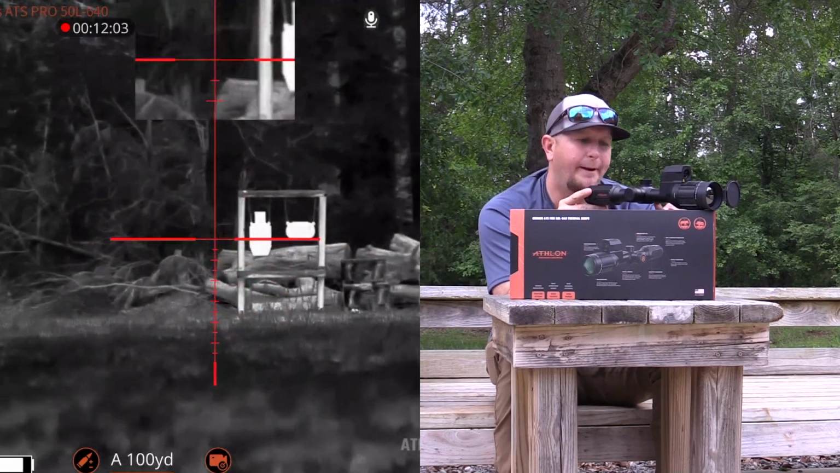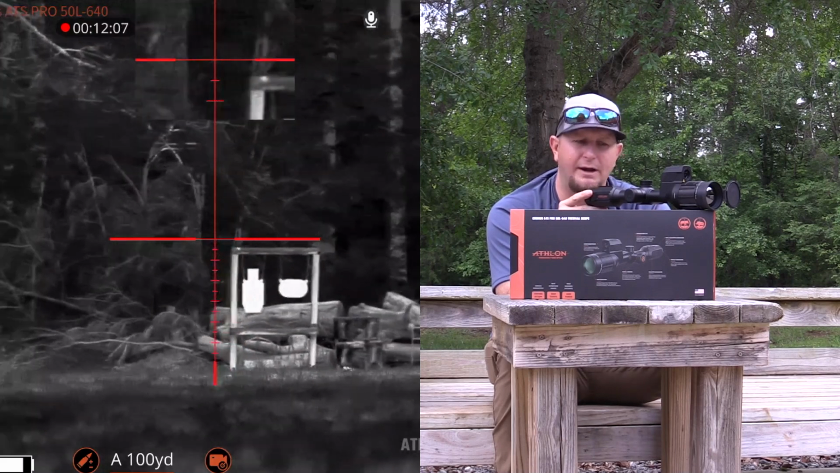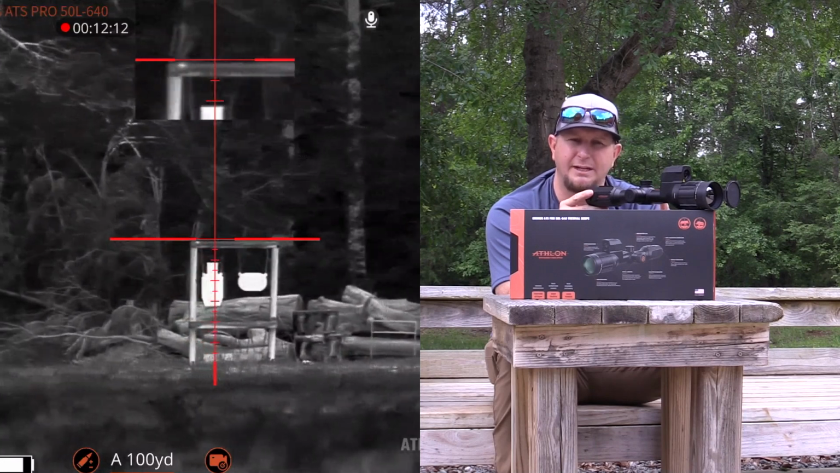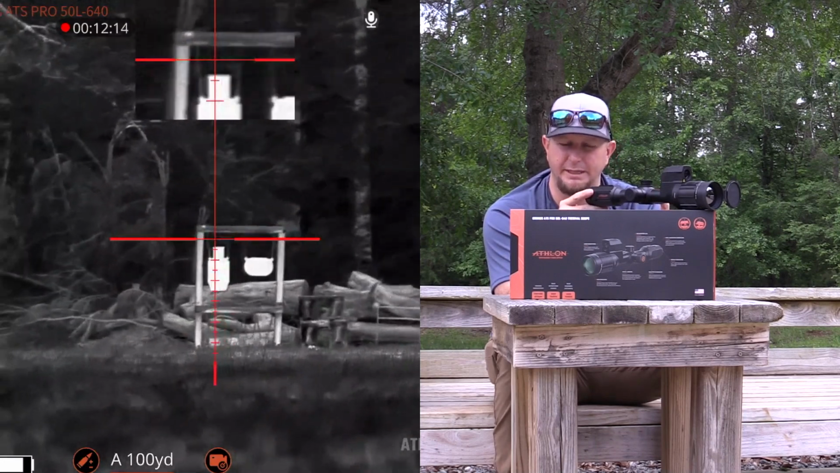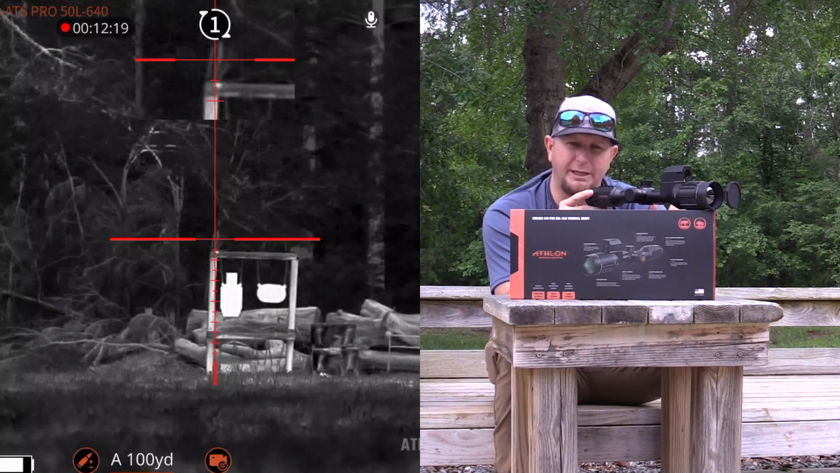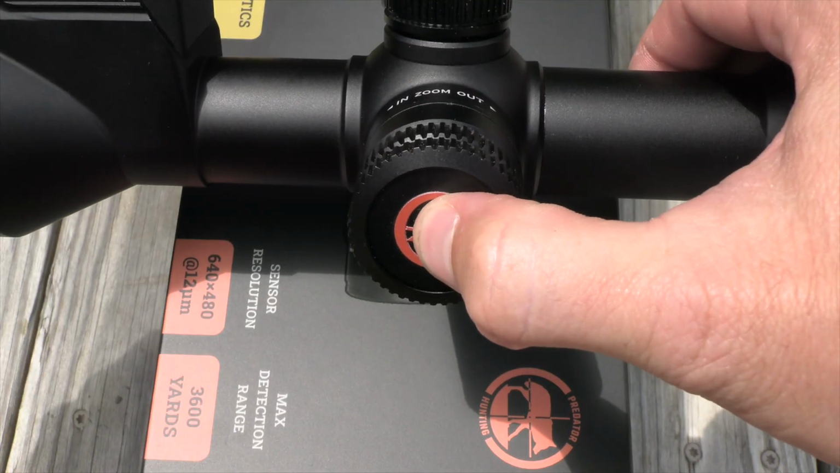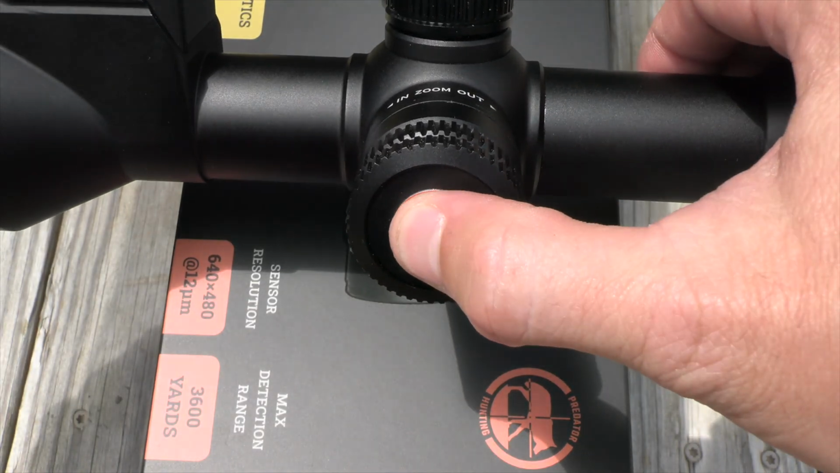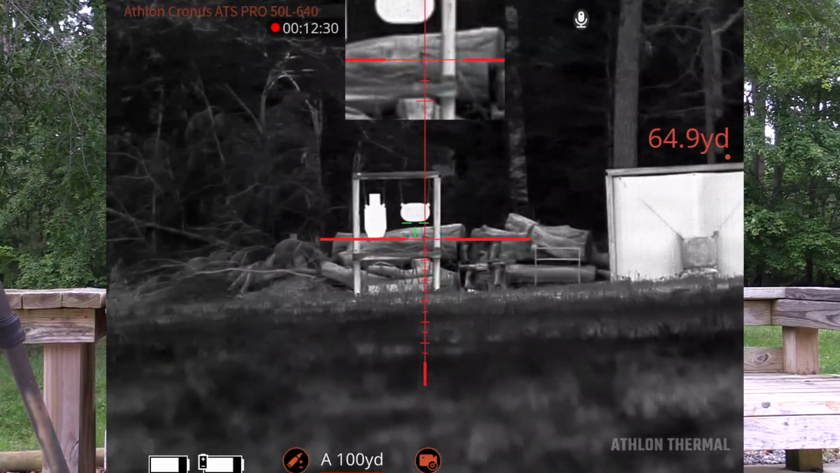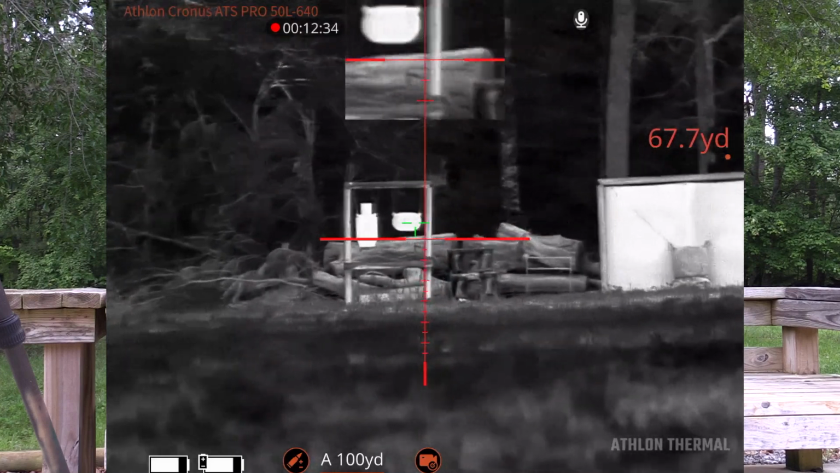The one thing that I did not go over is going to be how to operate the laser rangefinder. And to do the laser rangefinder, it is going to be over here on the left hand side where a typical parallax adjustment is, right up against your zoom knob. So instead of zooming in or zooming out, if you go to the outside edge, you've got A for the Athlon logo. If you simply click that button, you will see that I've now got a separate green reticle that is showcasing. And if I click that button again, it will range me at 67 yards.